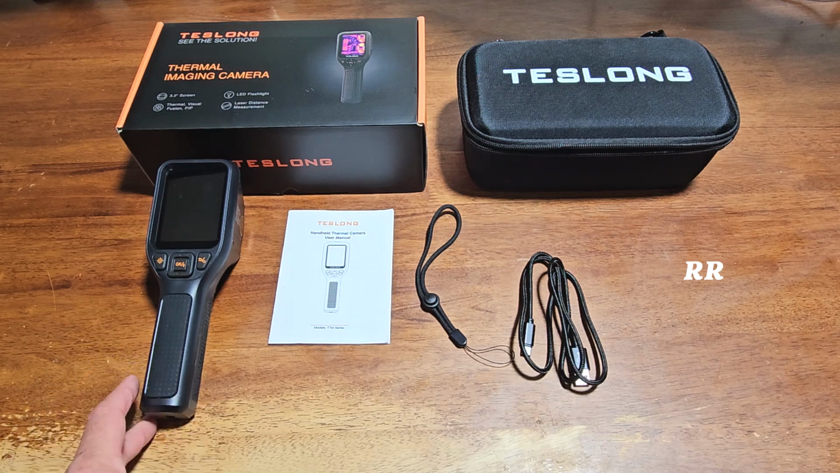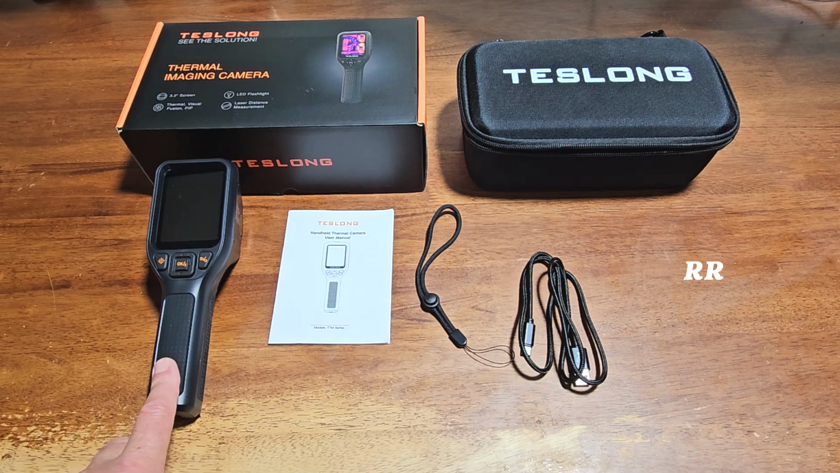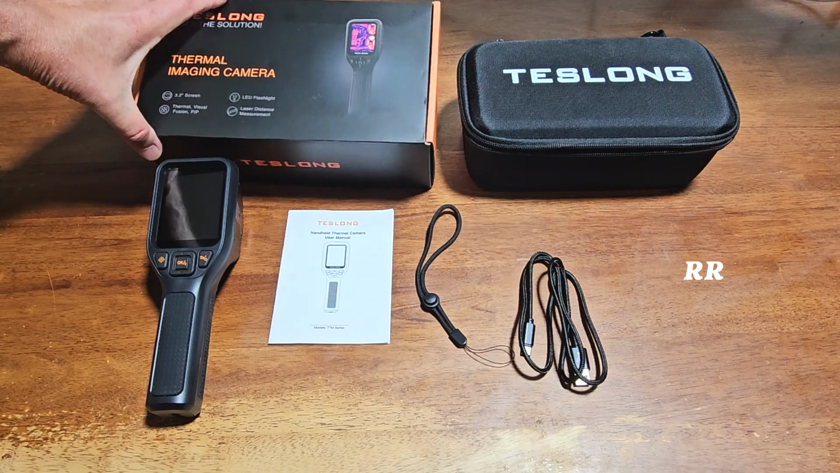This is the TESLONG handheld infrared thermal camera, and this is how it arrives. Very nice packaging right here.